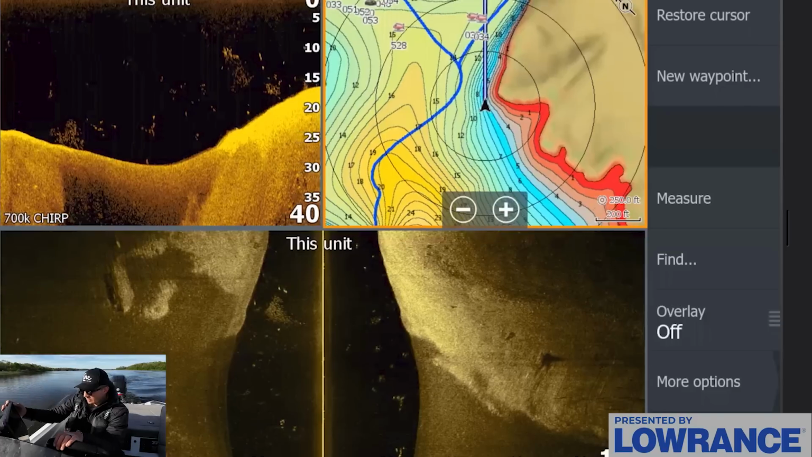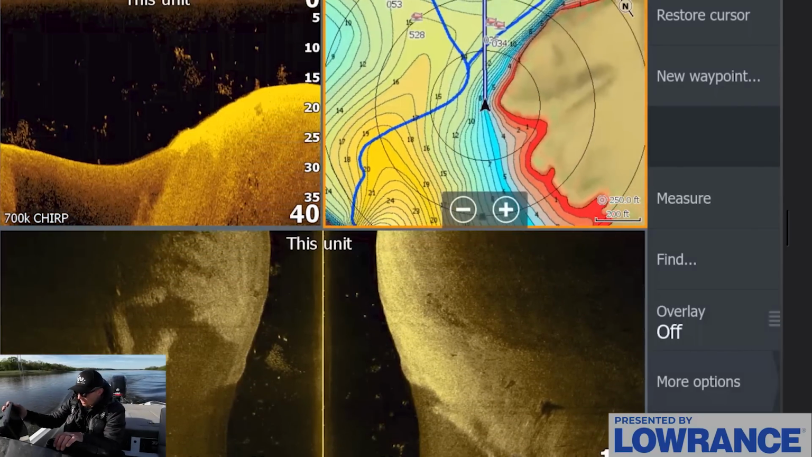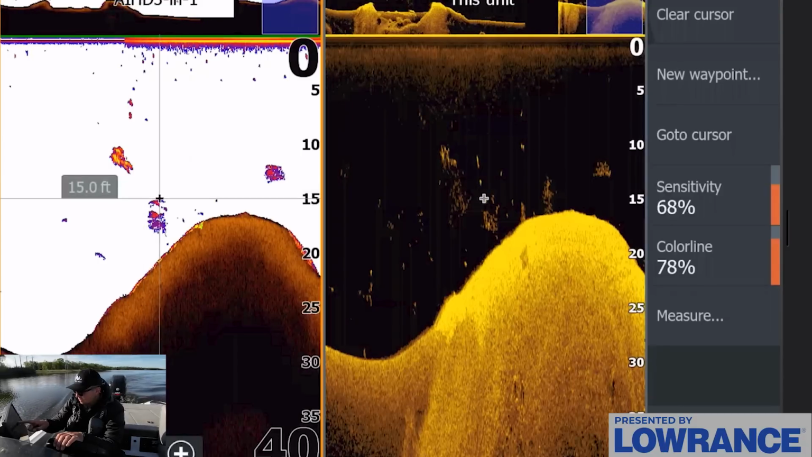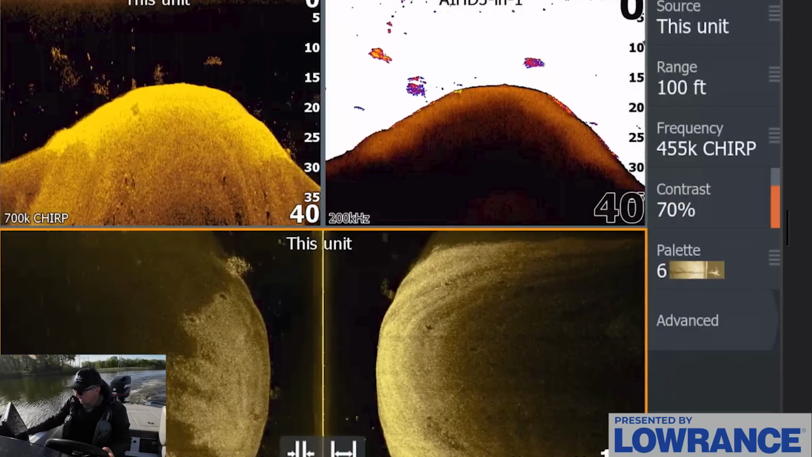Looks like there's quite a bit of fish activity actually on this point. There's a lot of suspended fish, and you can see a lot of these balls of bait. There's a lot of fish just spread out through here that are chasing on the bait, which is actually an interesting sign.